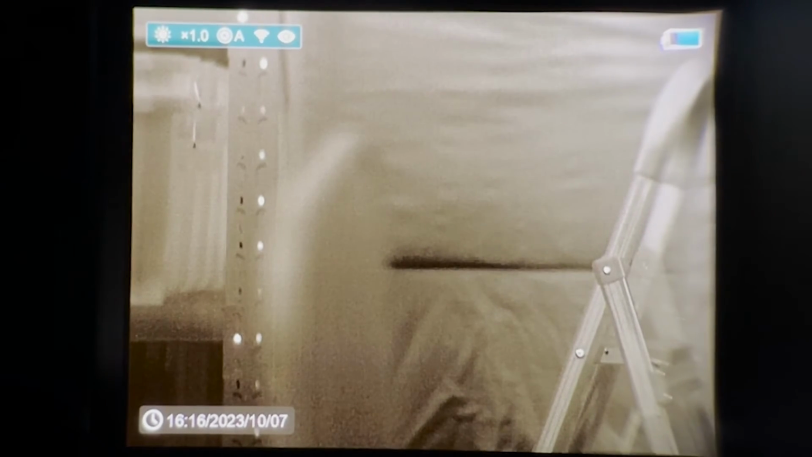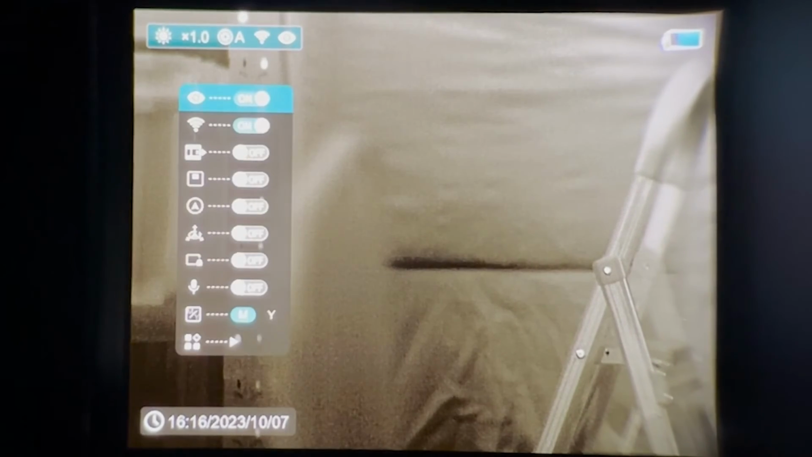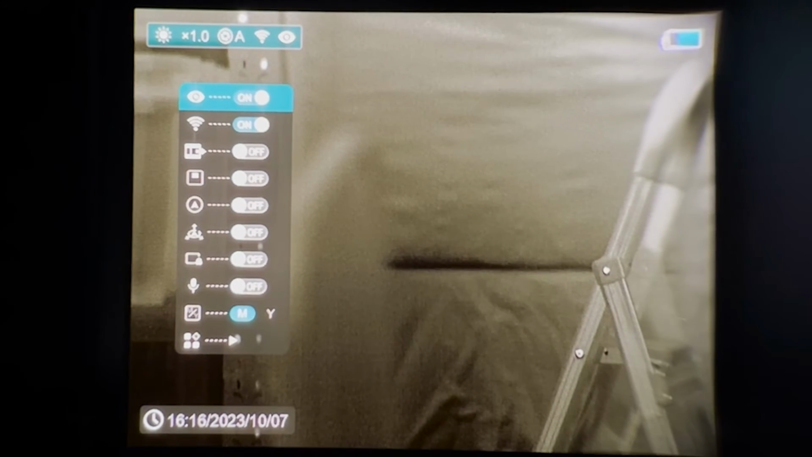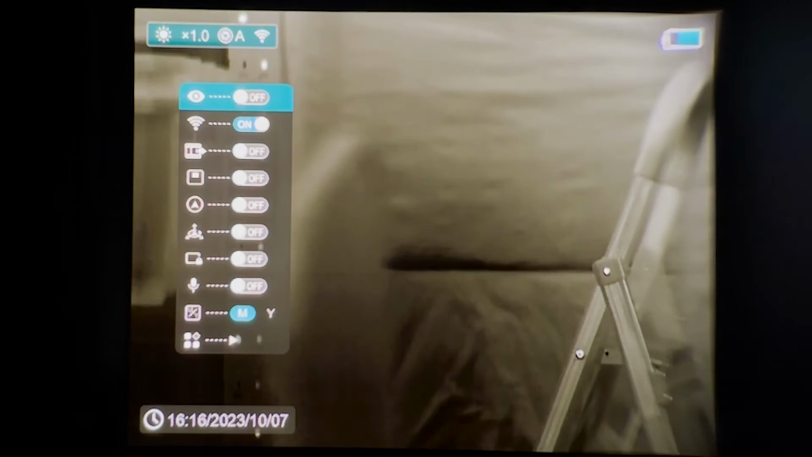To open up the main menu, press and hold the M button until a menu pops up on the side here. Now the first option there is ultra clear mode. That just adjusts the image. I prefer to have it off. A single press on it will turn it off.